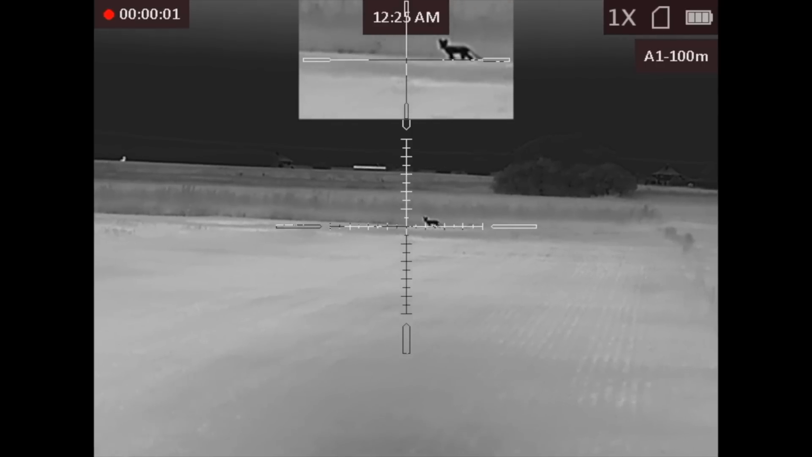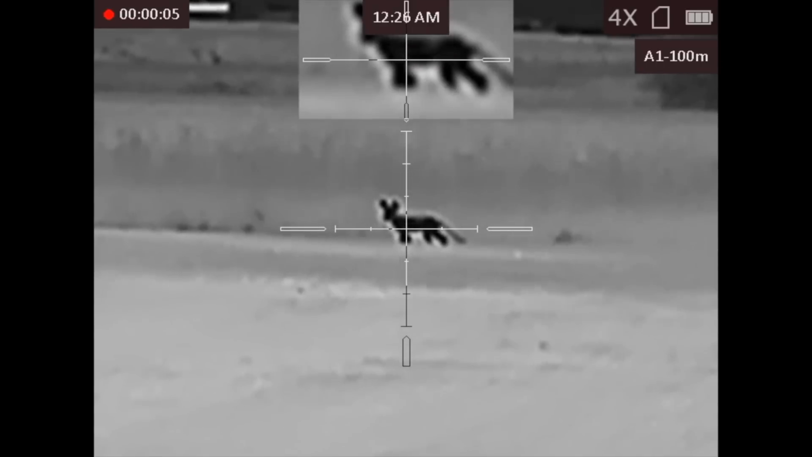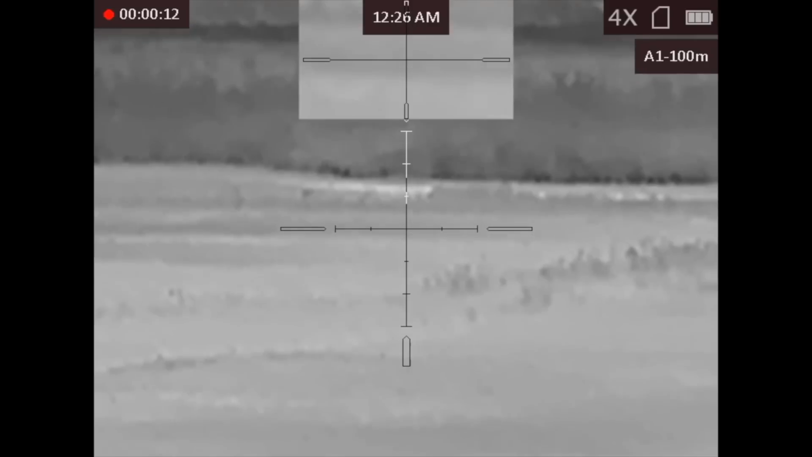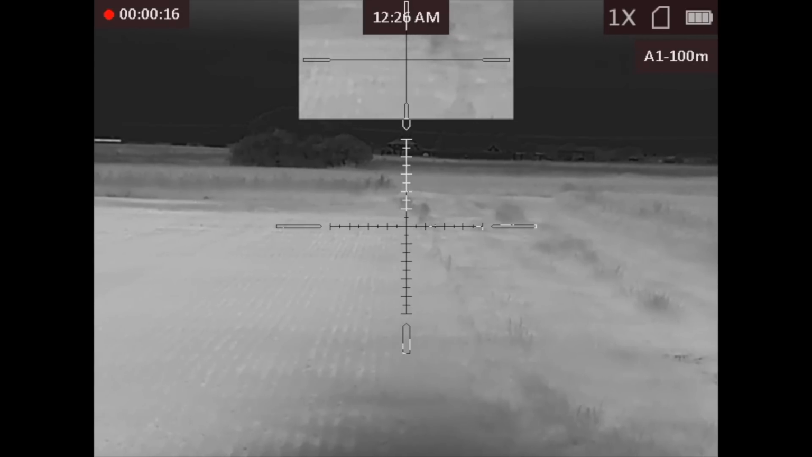Now things don't always go dead smooth. This here, the scope refreshed itself right at the second I took the shot, and clearly you can see the fox running off there. That was a clean miss. Missed it completely.